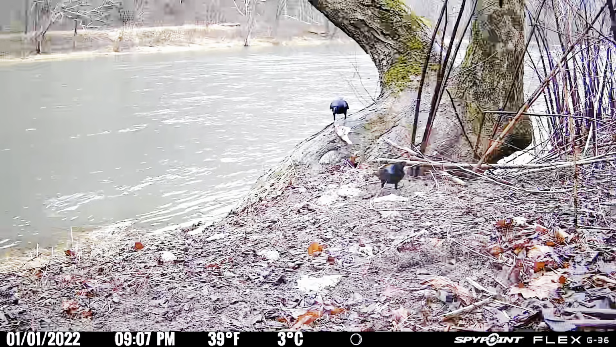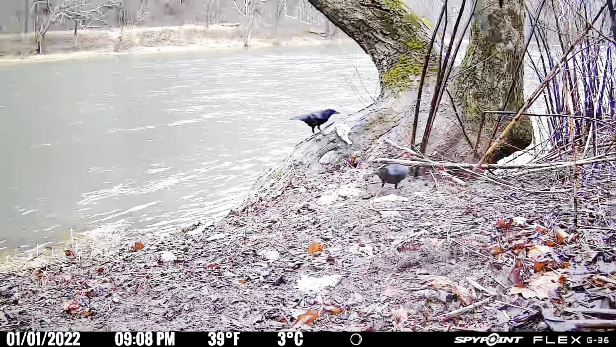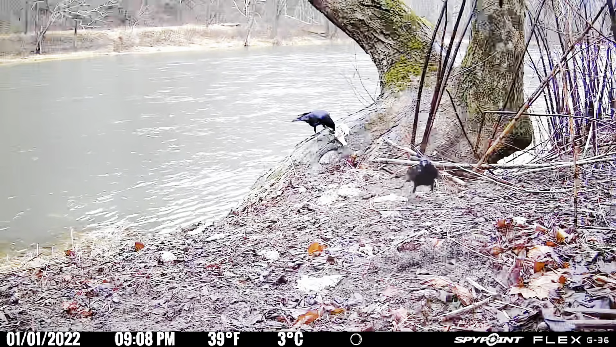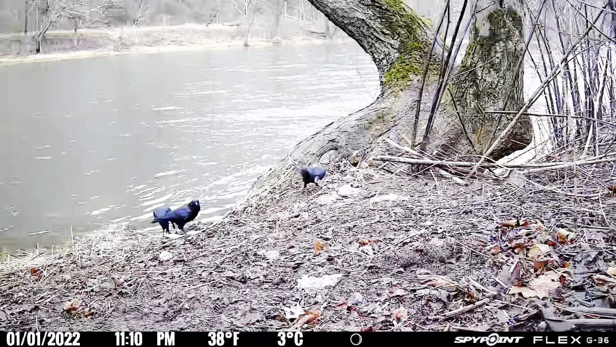This is where we start to get some cool videos of the crows. The pieces of meat actually get small enough that the crows are able to start carrying them off, and you can really tell they're cleaning up most of the meat that's there.